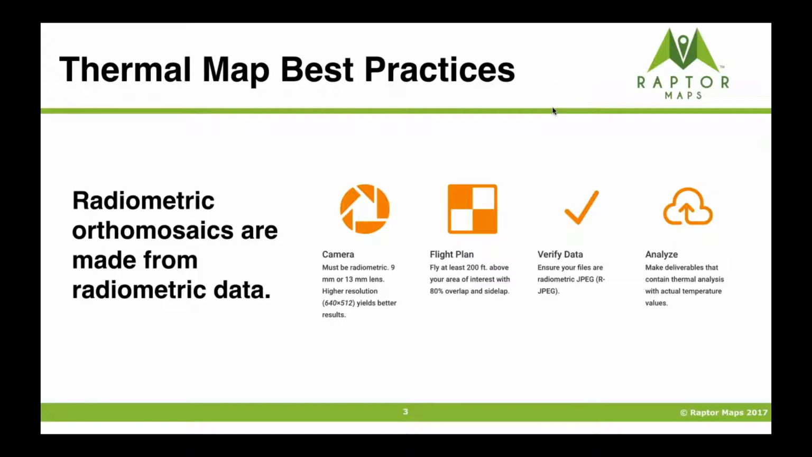And then lastly, the analysis part. Are you making the deliverables that your clients actually want and need, and are you challenging them to push the boundaries of what they can do? And that's where we'll really focus today.